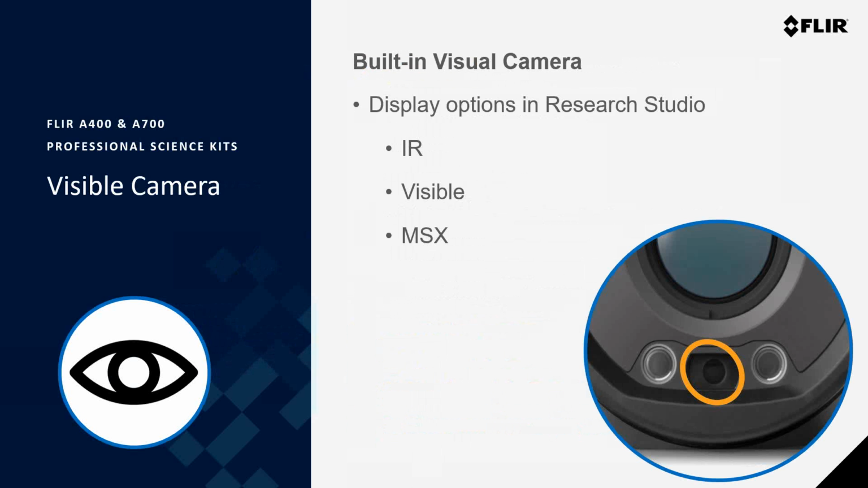So with the visible camera enabled in the professional science kits, we'll not only be able to display the infrared image in Research Studio, but you also have the option to display a visible light or real-time MSX image. If you're not familiar with FLIR MSX that we have on our handheld cameras, MSX is short for multispectral dynamic imaging.